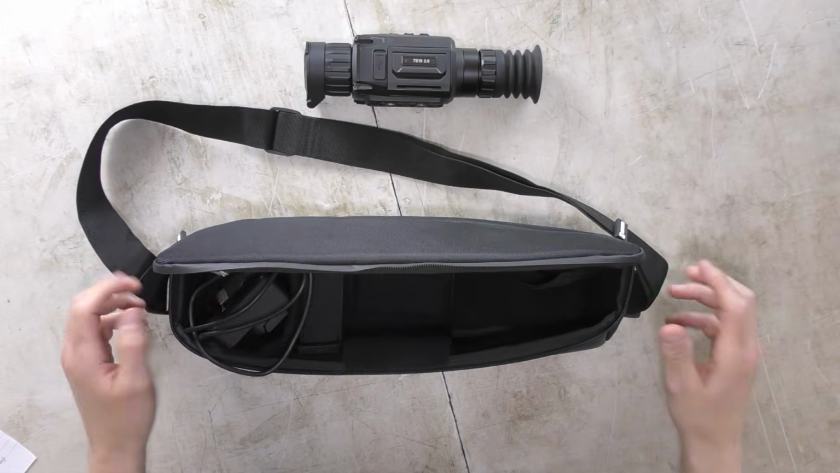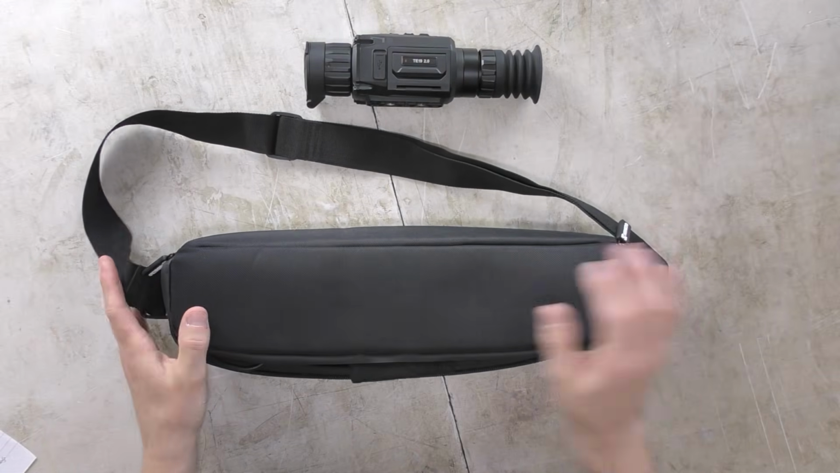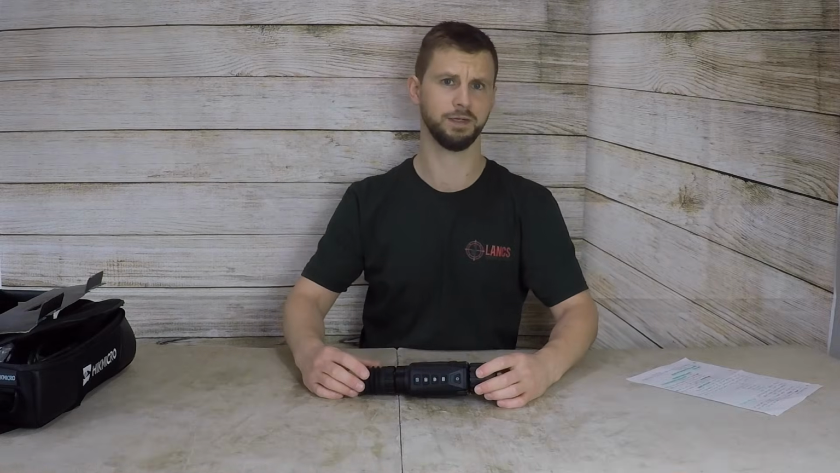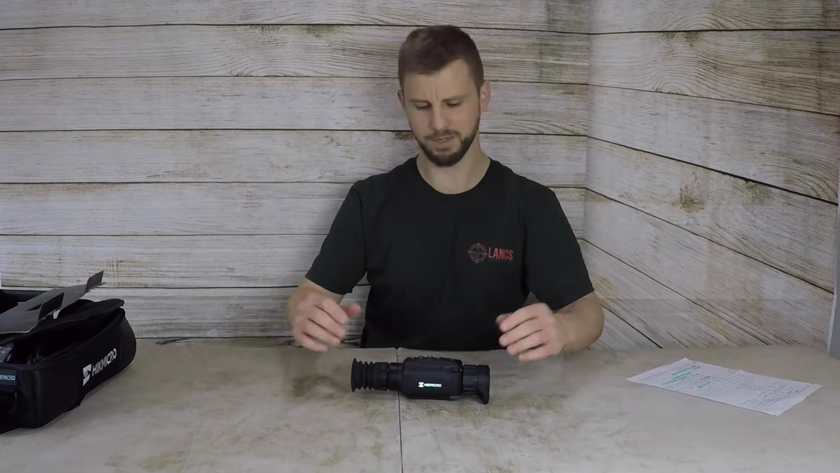And what you don't get, which I found is quite surprising, is any form of mount to mount this to your rifle. I think because they're trying to keep the cost down, they've decided that they're not going to include any mount in that. I'm not sure if that's a good idea, but it is what it is.